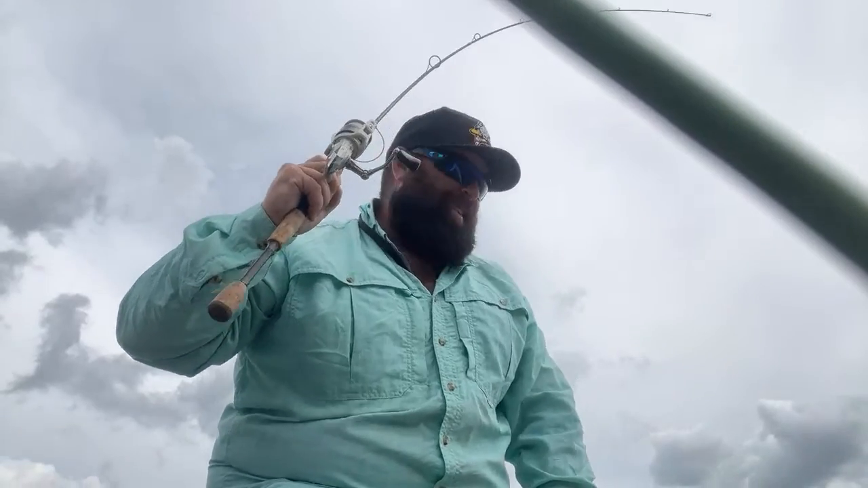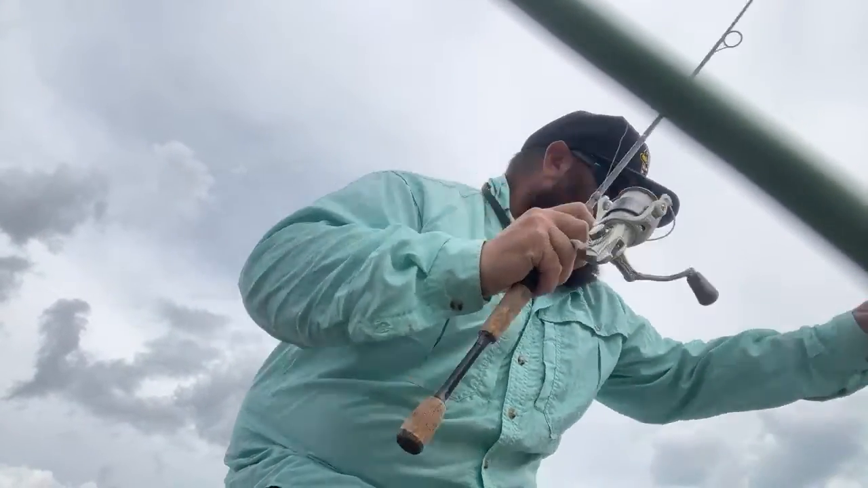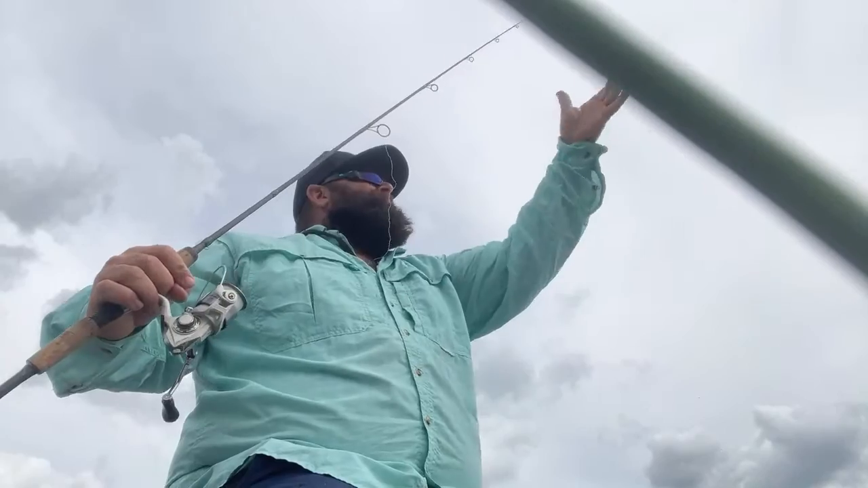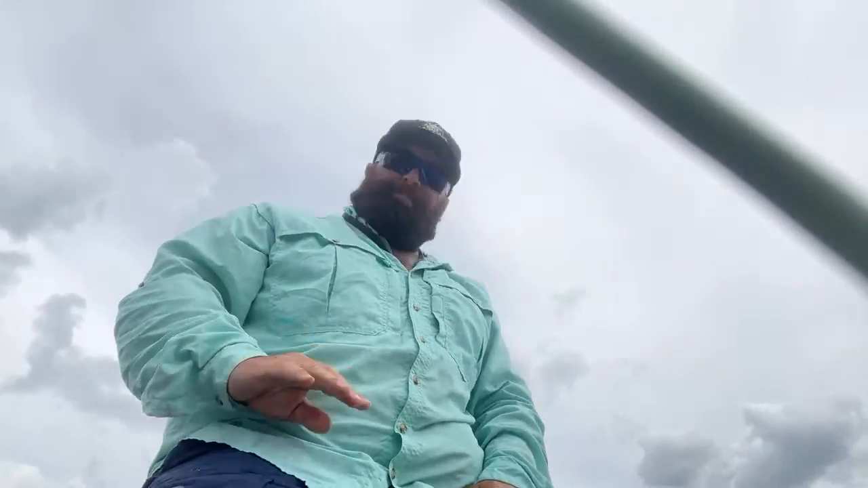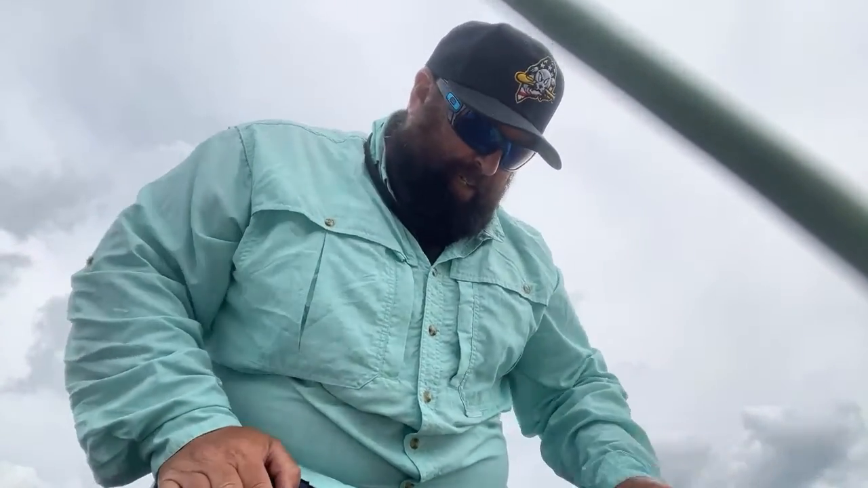I kind of muscled him a little bit more than normal, but I should retie pretty soon. Oh no! I should retie. And I try to boat flip him, and look what happened. Classic. All right. Well, that stinks, but it definitely stinks more for the fish than it does for me.